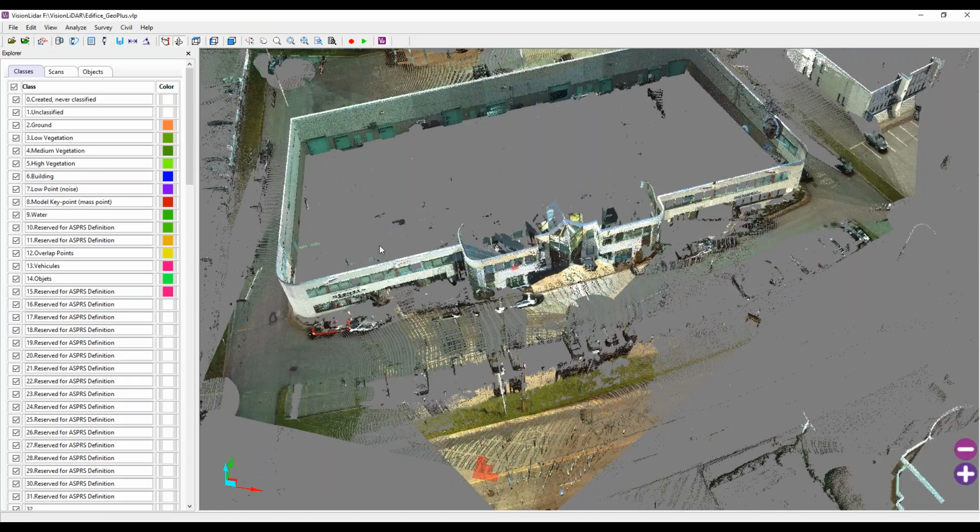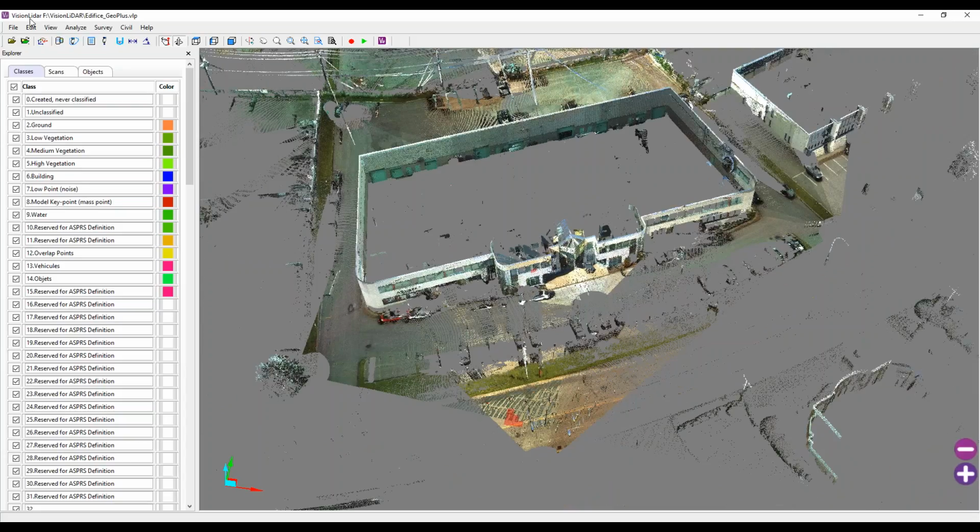However, you should have noted by now, VisionLiDAR is a standalone software, so you don't actually need, but you can export, for instance, any points that you vectorize. You can export them to DXF format, but you don't specifically need a CAD or a GIS to actually use VisionLiDAR.